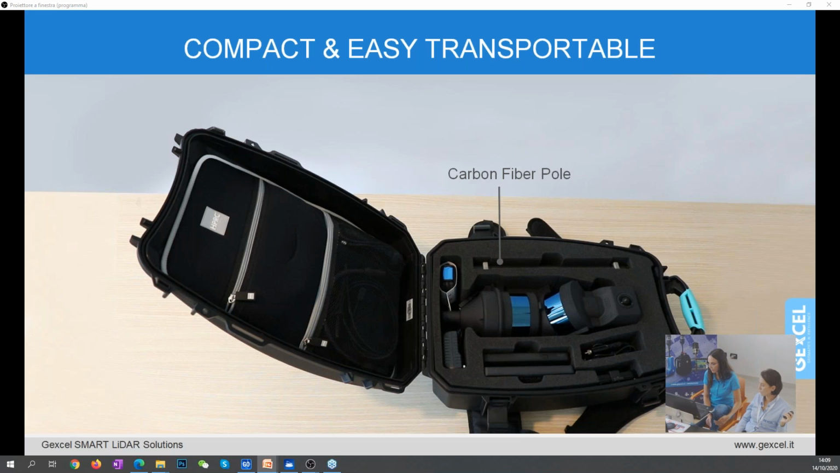Then a place for the carbon fiber pole, the place for the power bank, and you can easily store 2 batteries inside. And then you have a very clever pocket organizer in which you can put different kinds of things like your control unit, pencil, or whatever you desire.